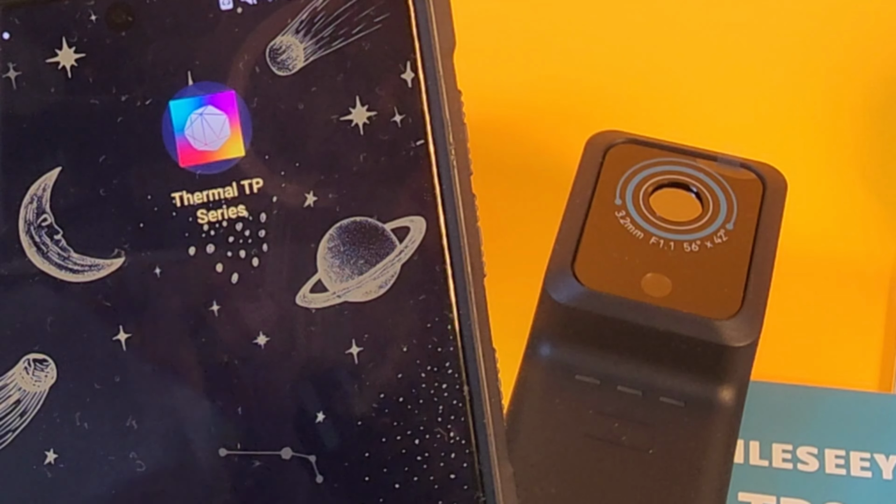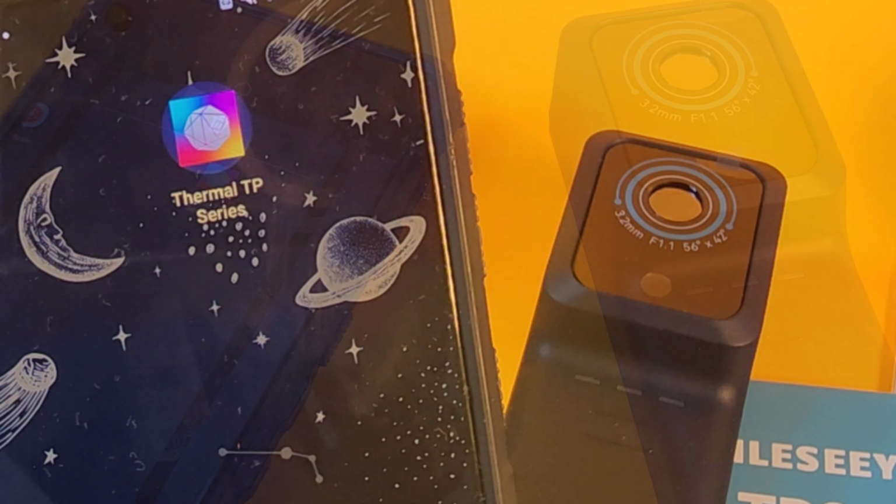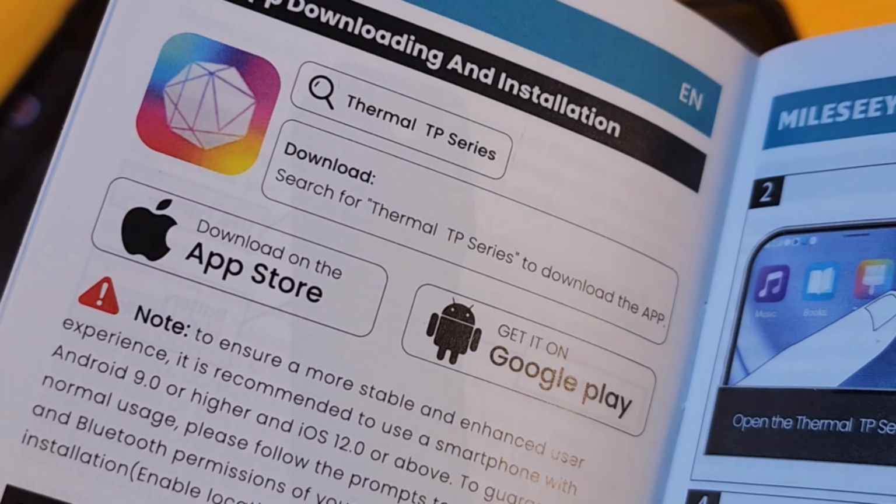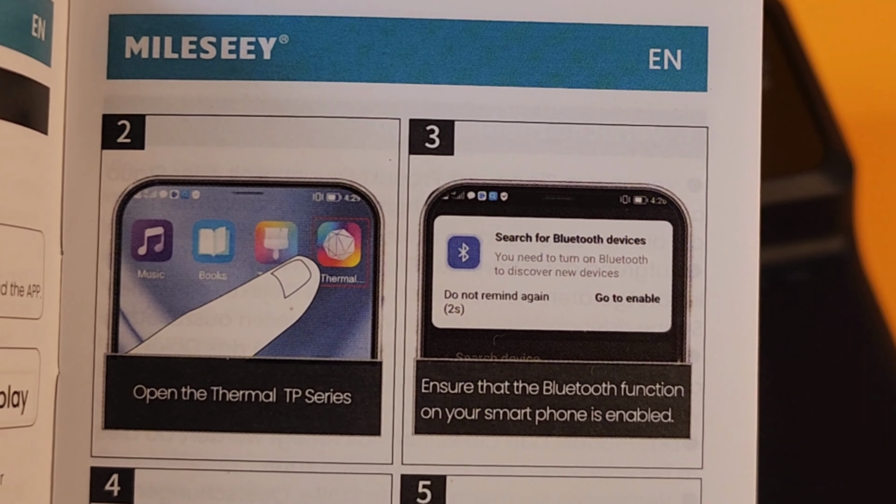First thing you need to do is go to the Google Play Store and download that Thermal TP Series app for your phone. Takes only seconds, and of course you can't use the thermal camera without having the app installed. As I mentioned, I'm using an Android phone here, but fear not, it comes in both flavors, Android or Apple OS. So App Store or Google Play Store, choice is yours. Download the app for your phone.